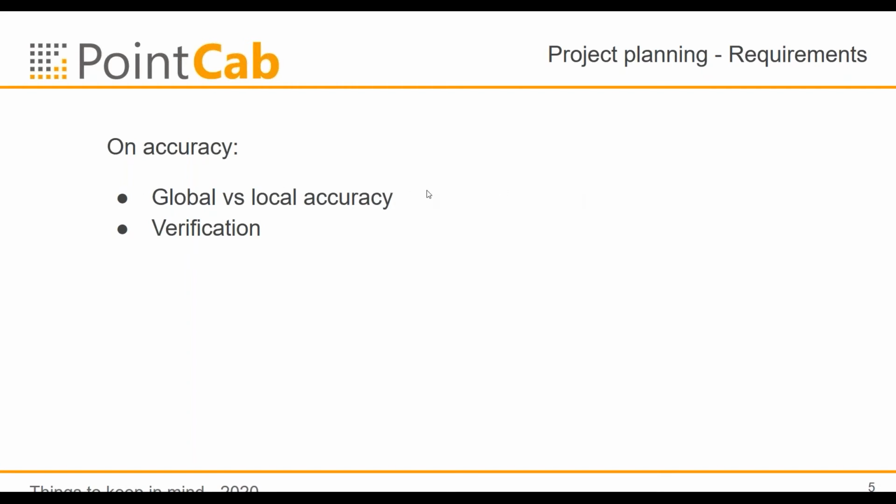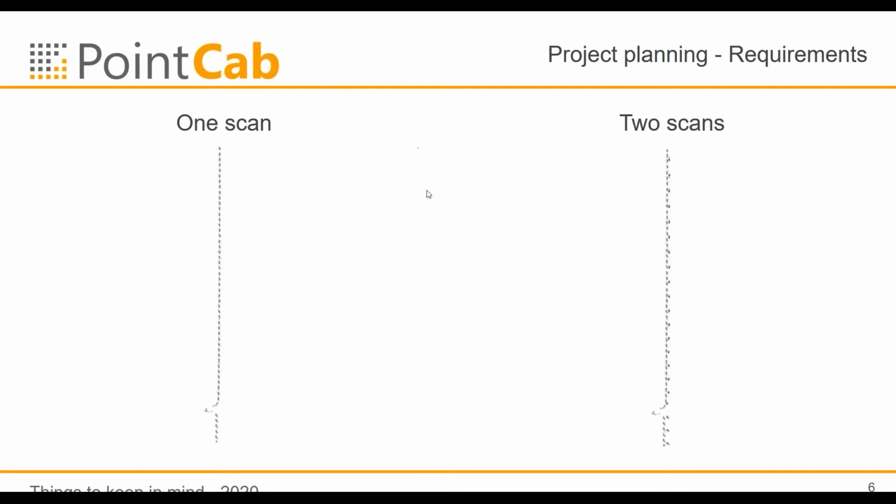Let's talk a little bit about the global versus local accuracy. For example, here we have two scans. On the left-hand side, you see a wall which was scanned not with a lot of resolution. So there are a lot of holes in it. You see here all the single points. And you see the wall is more or less flat.